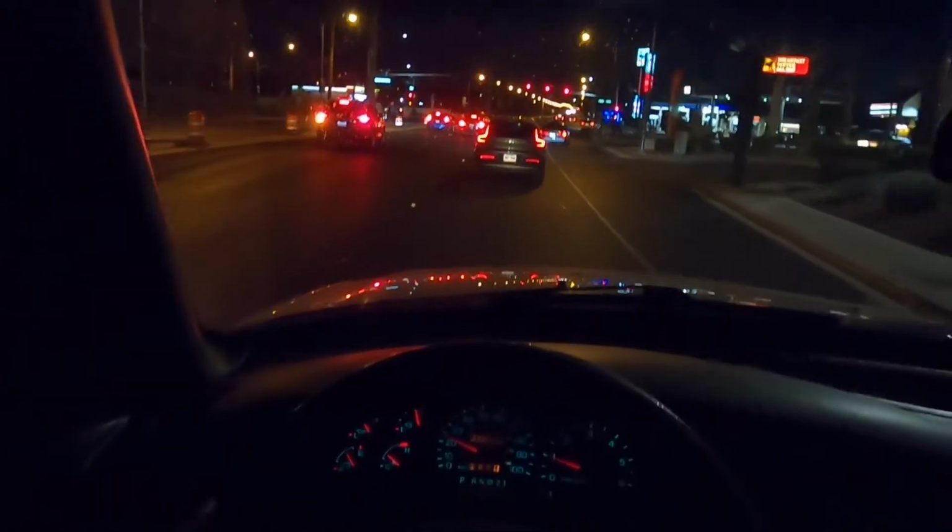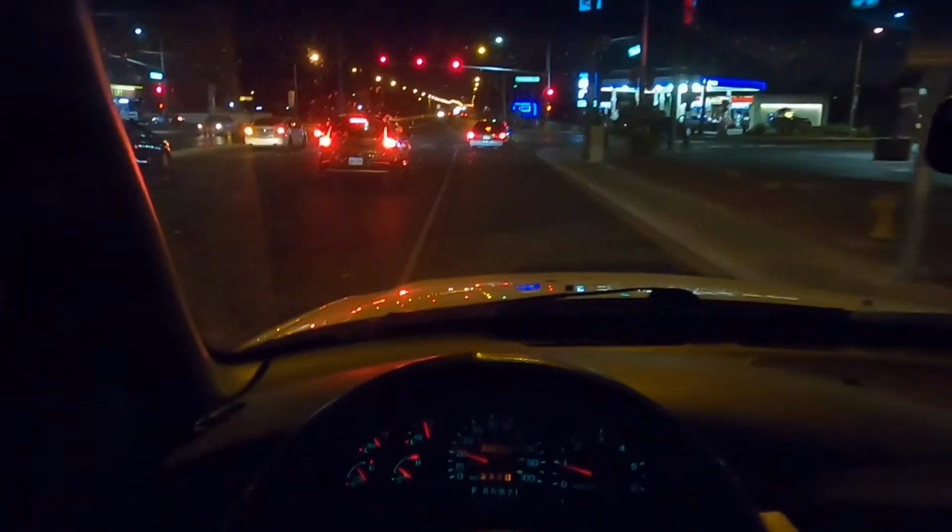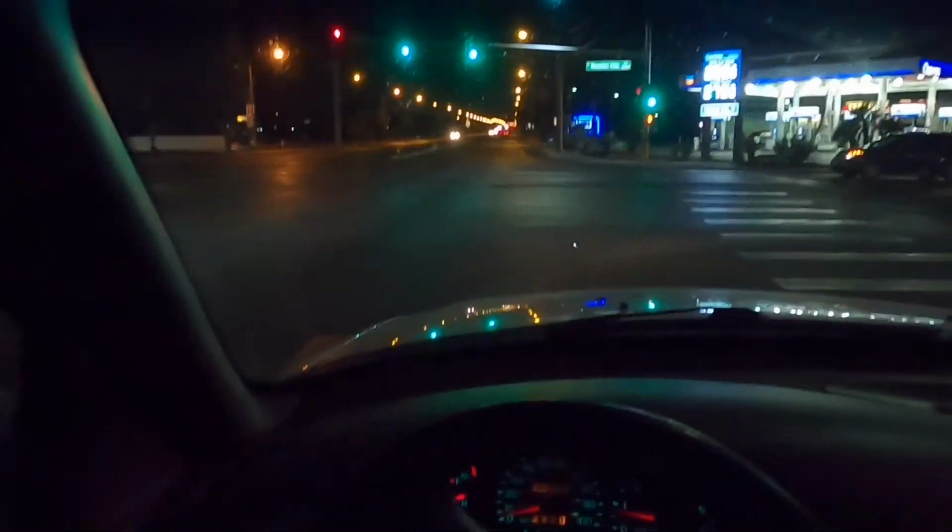I much prefer all wheel drive just because I like the stable feel, but unfortunately this one came with 4-wheel drive. So if I'm not mistaken, someone please correct me in the comments, it's not the same as all-wheel drive. The power is still transferred differently between the wheels in the front and the back.